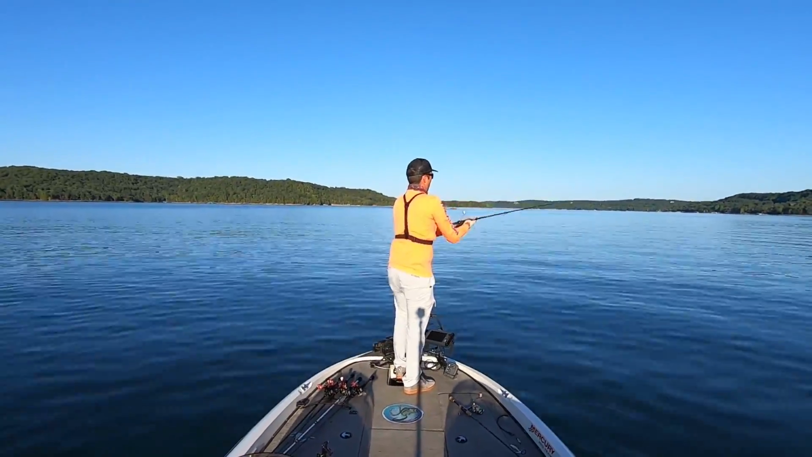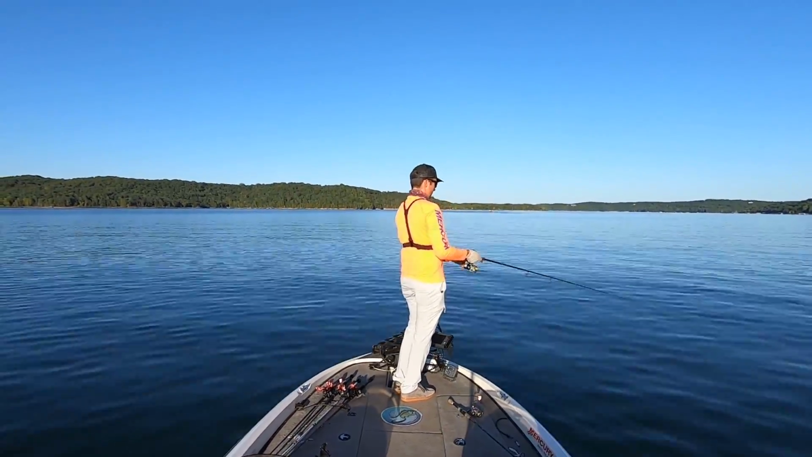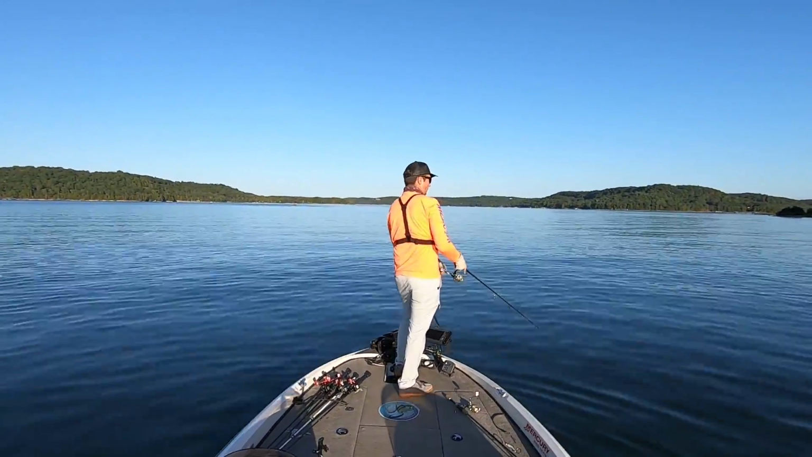And so, it definitely pays off to move around a lot offshore, not to spend too much time on one area, and try a couple different baits, because that'll definitely help you put more fish in the boat.